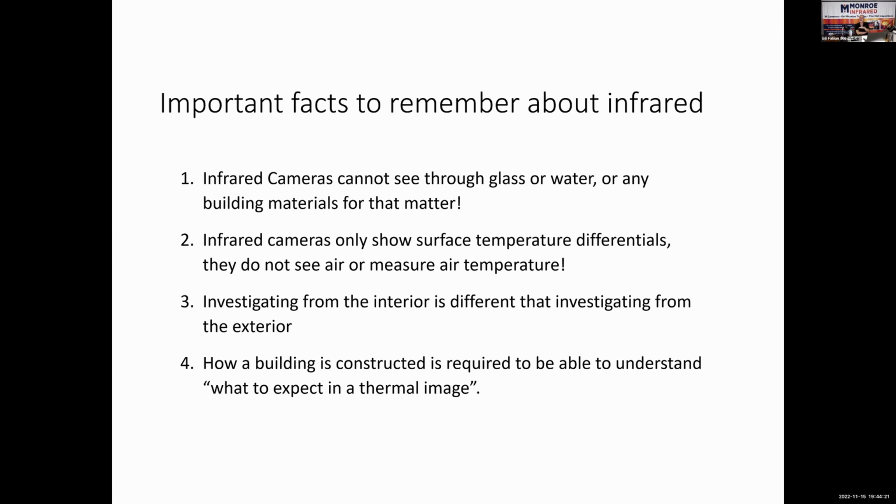It only sees the surface temperature of the water. So the point is, if it's raining out and the outside of that house is wet, it does you absolutely no good to look at that house from the outside. Visually, you can see the house through the water, but with the infrared camera, all you're going to see is the water running down the outside of the house.